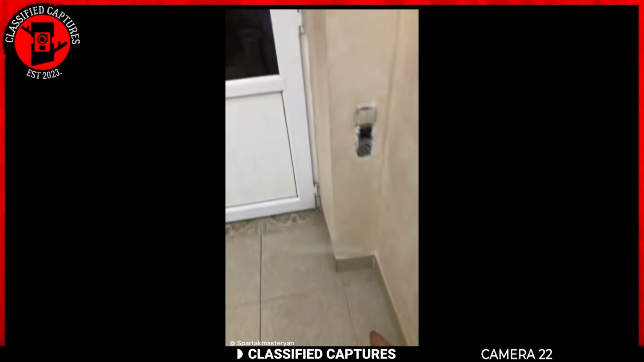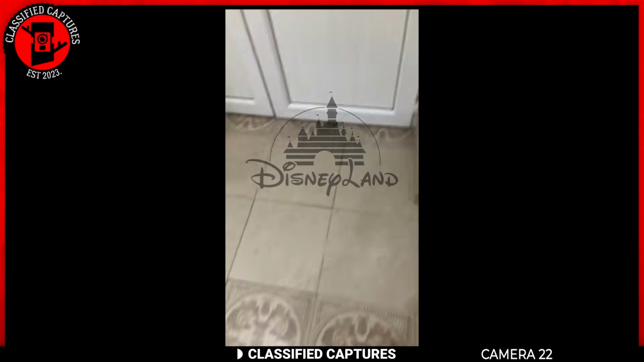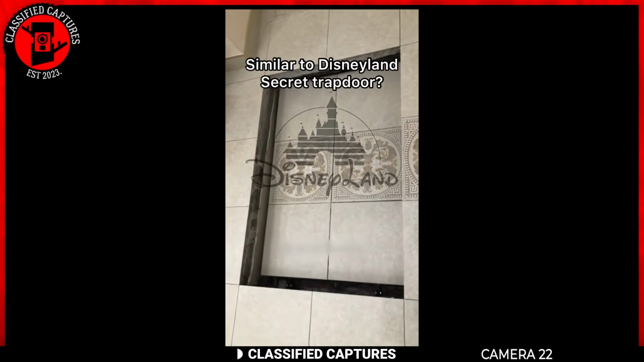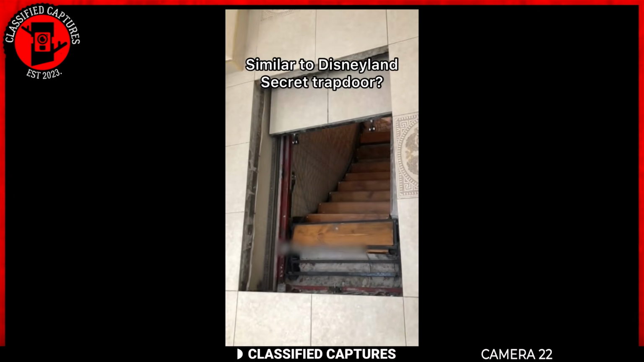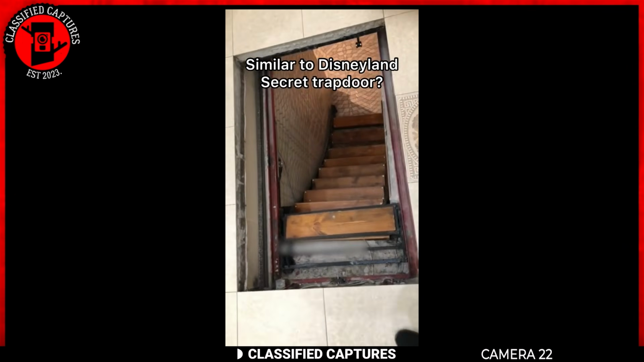Over the years, there have been numerous reports of children mysteriously going missing at Disneyland. Recently, I came across a video on TikTok that might shed some light on these incidents. Take a look.